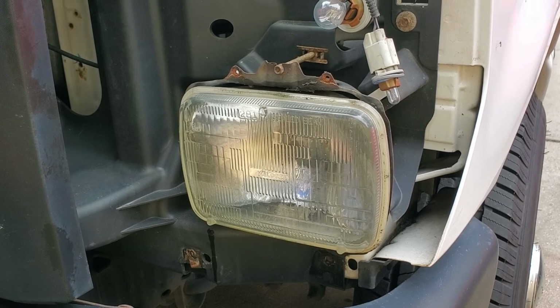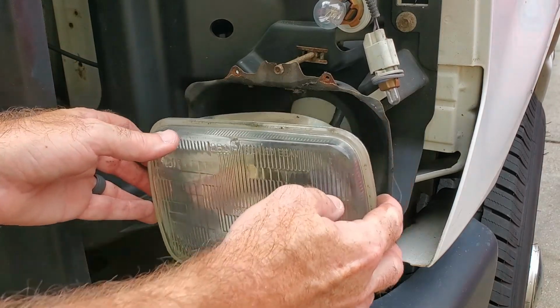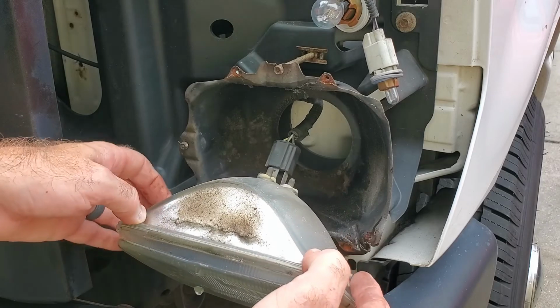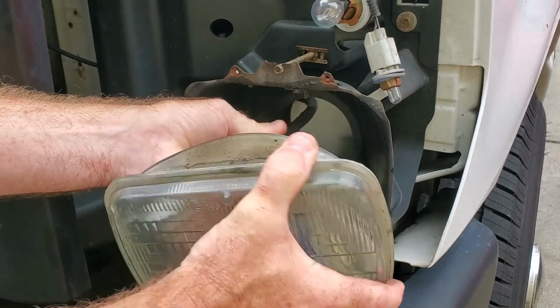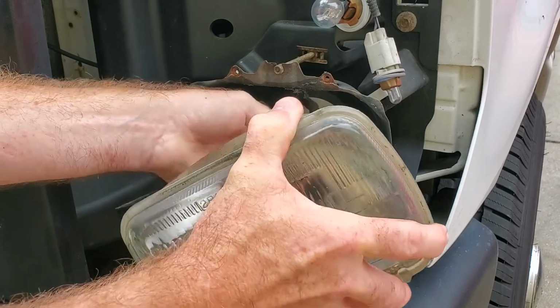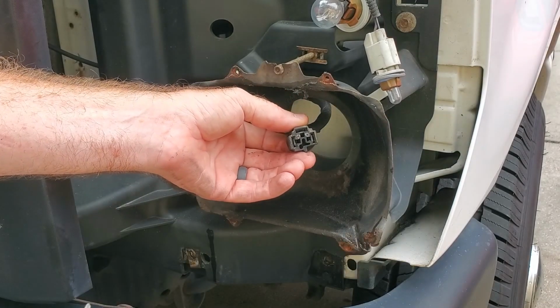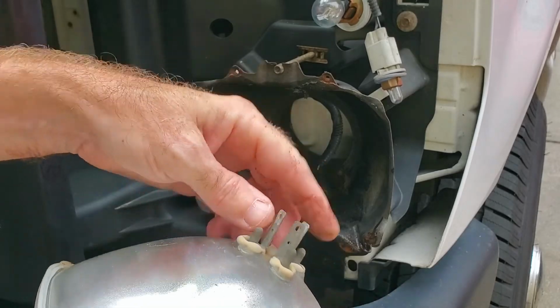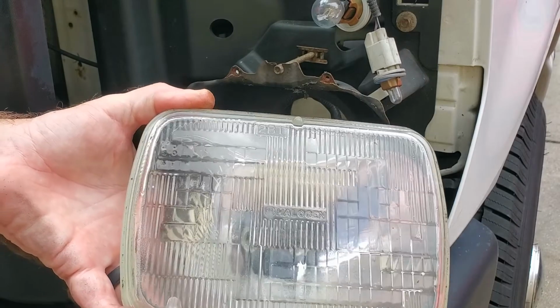And of course you're going to drop a screw when you do that. And now the headlight comes out, and you can just unplug it. And there you see, that's the 3 pins on the back of the harness, and that's the old unit.